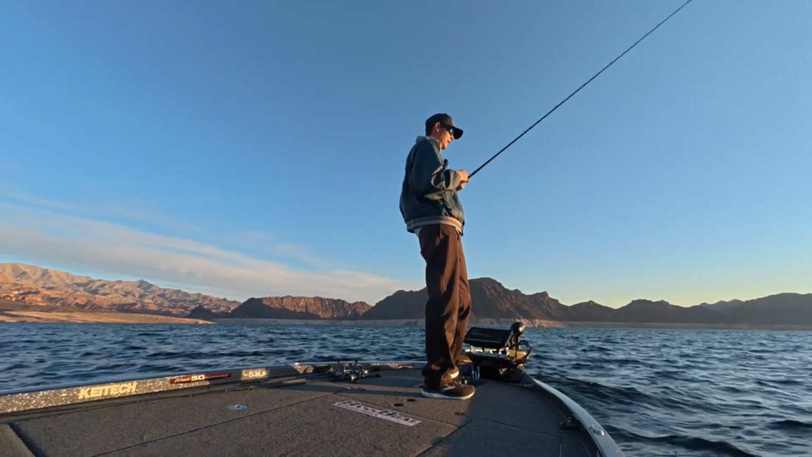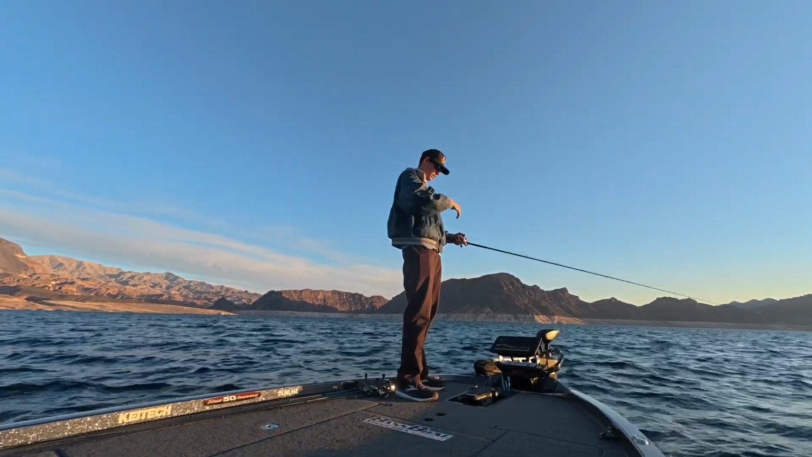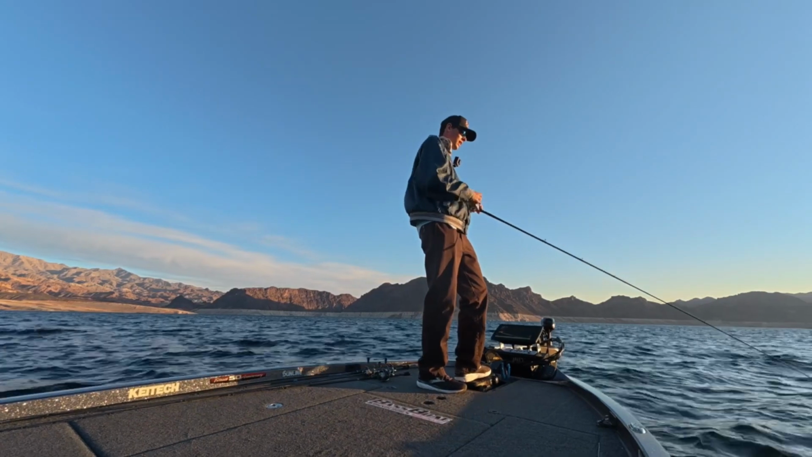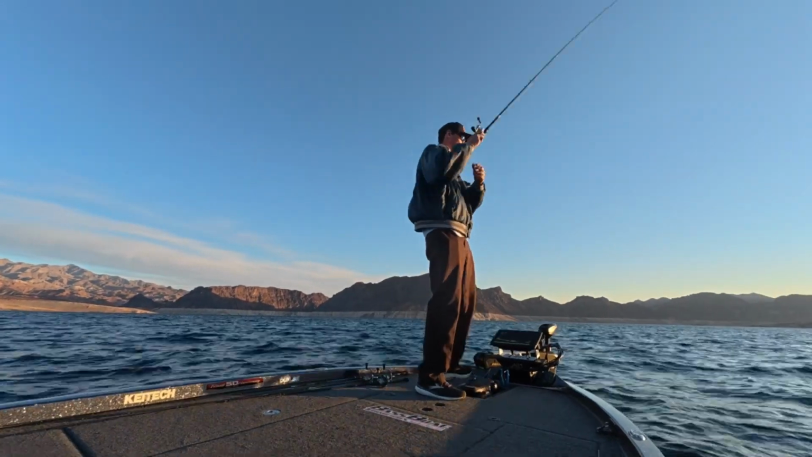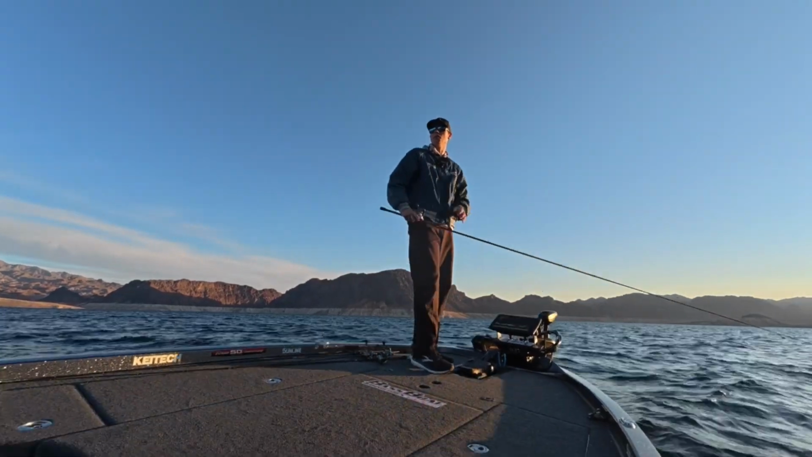This time of year, I think a crawdad imitating bait or something slow on the bottom is one of the best ways to catch these bass because they don't want to work hard for a meal when the water's cold. Sure, every once in a while you can provoke a reaction bite, but for the most part, they're down there on the bottom, they're cold, and they just want to see something nice and slow going by their face that they can eat easily.